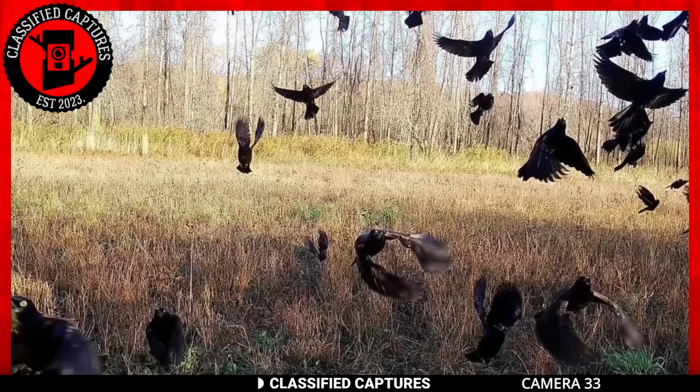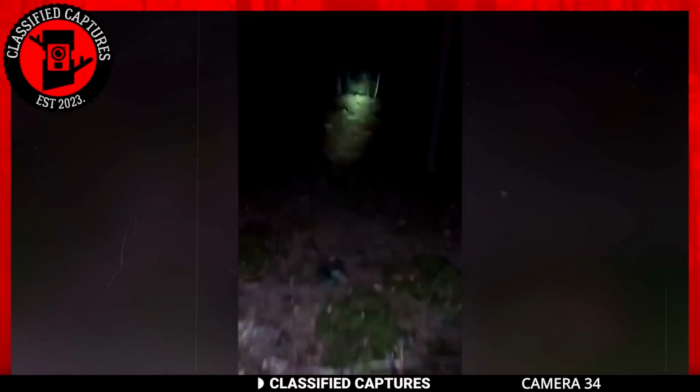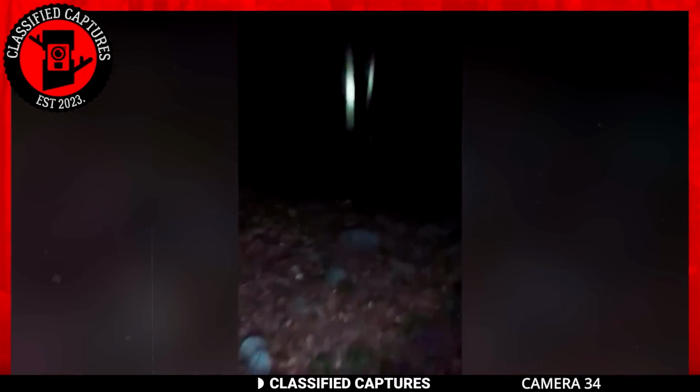Get ready for another spine-chilling encounter caught on camera. This time it was a courageous passerby who couldn't resist investigating strange noises emanating from the depths of the woods. Now, let me tell you, if it were me, I'd be out of there in a heartbeat, but this brave soul had a different plan in mind. Equipped with a camera and a trusty torch, they ventured closer to the source of the eerie sounds. With every step, the noise grew clearer and more sinister.